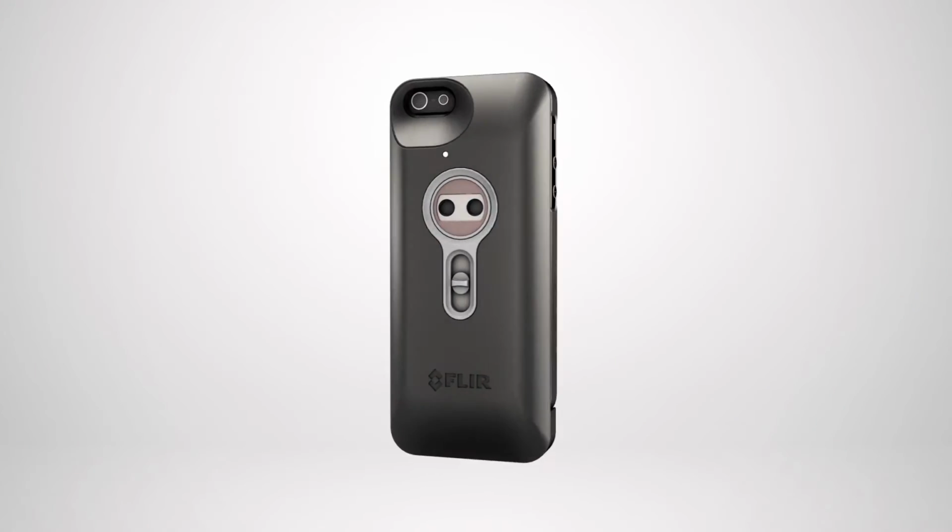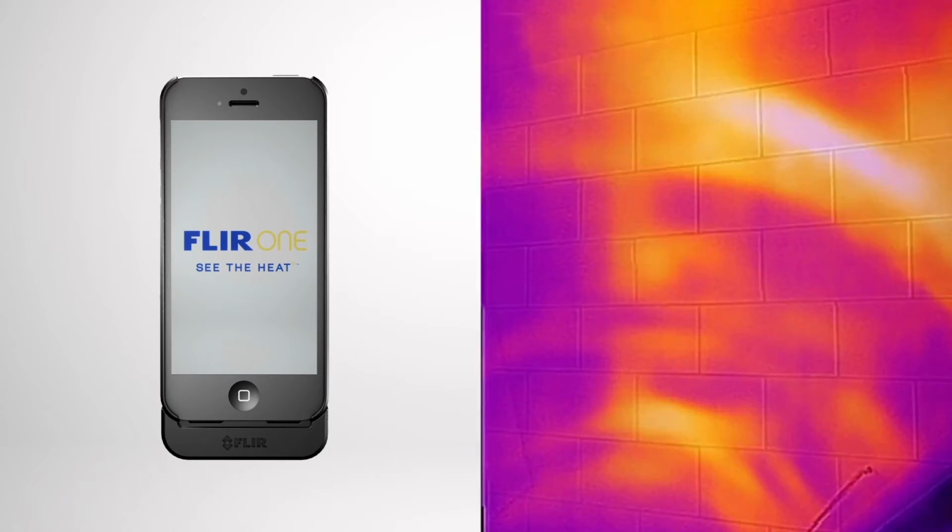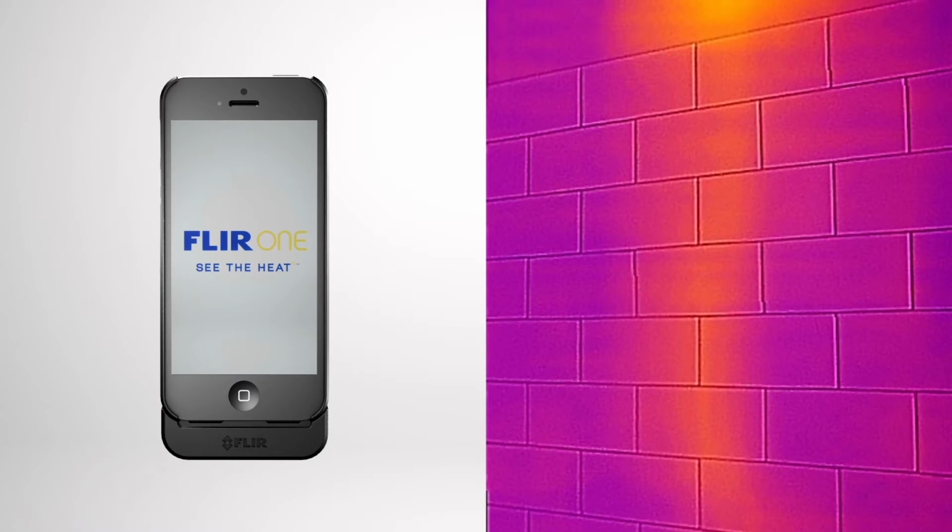Let's talk specifically about what it is that FLIRONE can do. We talk all the time about being able to see studs in walls or plumbing pipes, drain pipes in walls. How do we do that with thermal imaging? Well, it's because those wires or those pipes are actually heating the wall surface. So the heat is being conducted through the sheetrock in a wall, for example, to the surface.